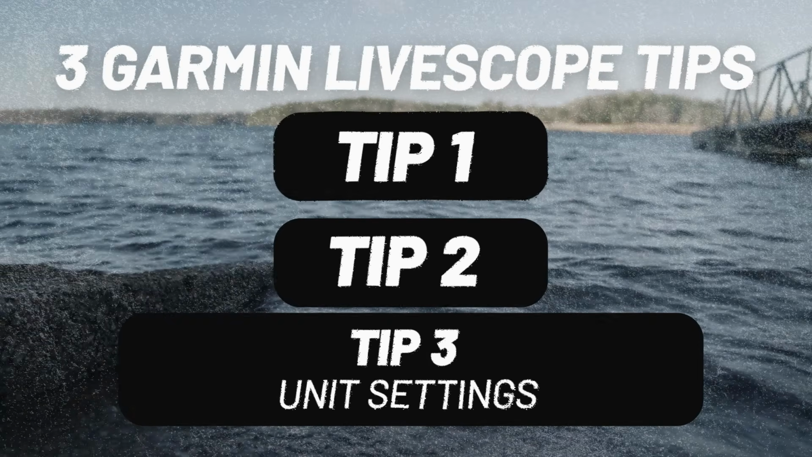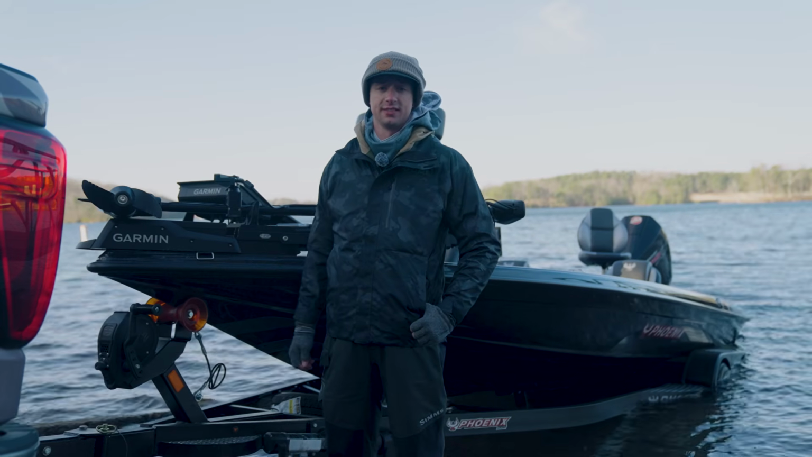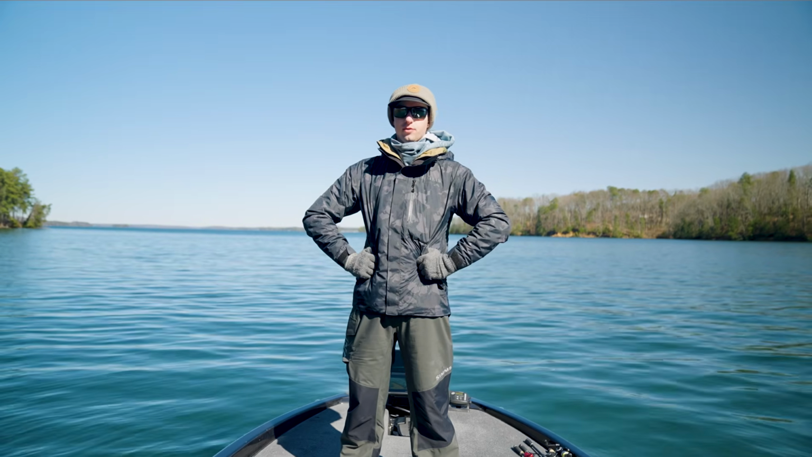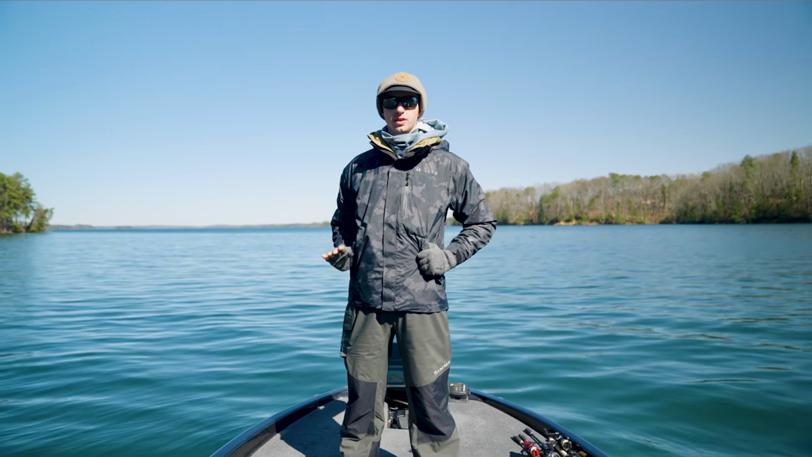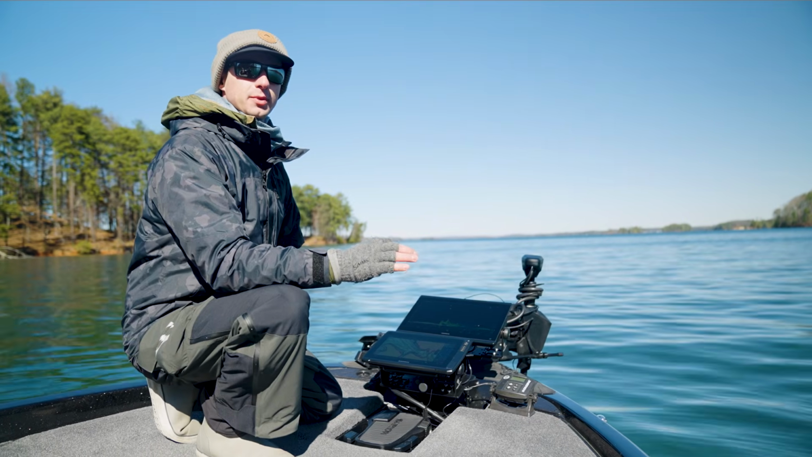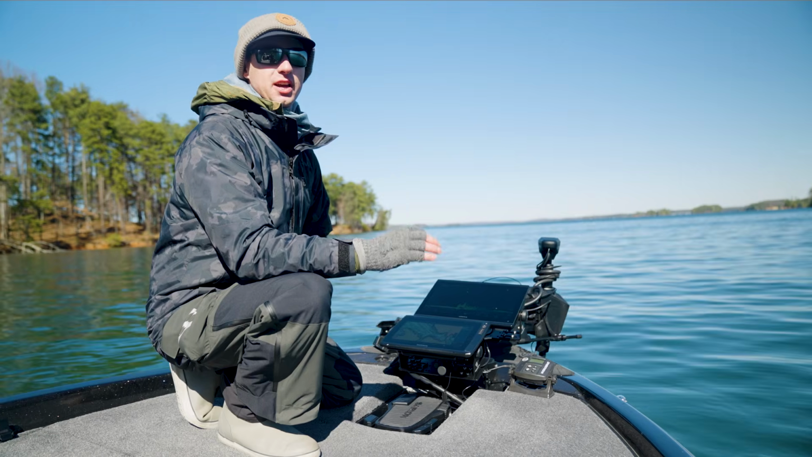So you've got your transducer hooked up, you got your batteries wired. Let's put the boat in the water and go over a couple of settings. All right, so we're out here on the lake with our freshly connected Livescope. Let's take a look at some of the settings and how we can fine tune our units. So something to remember with the Garmin Livescope is that right out of the box, your default settings are going to be just fine for most guys.